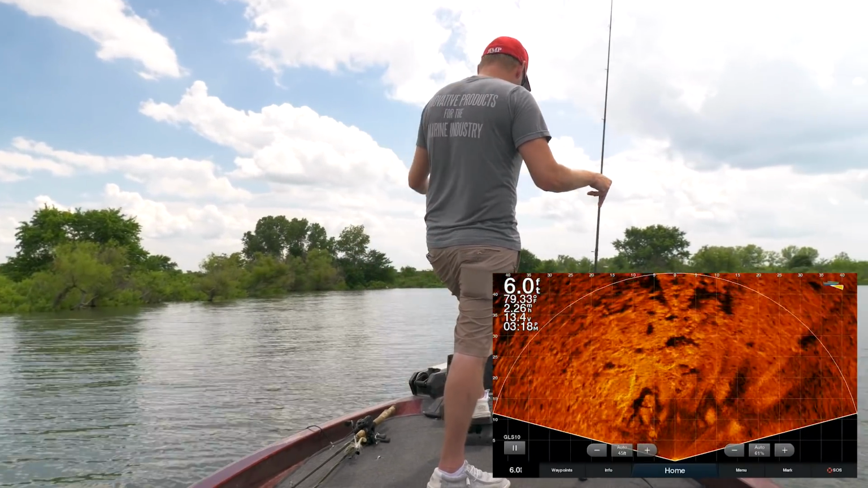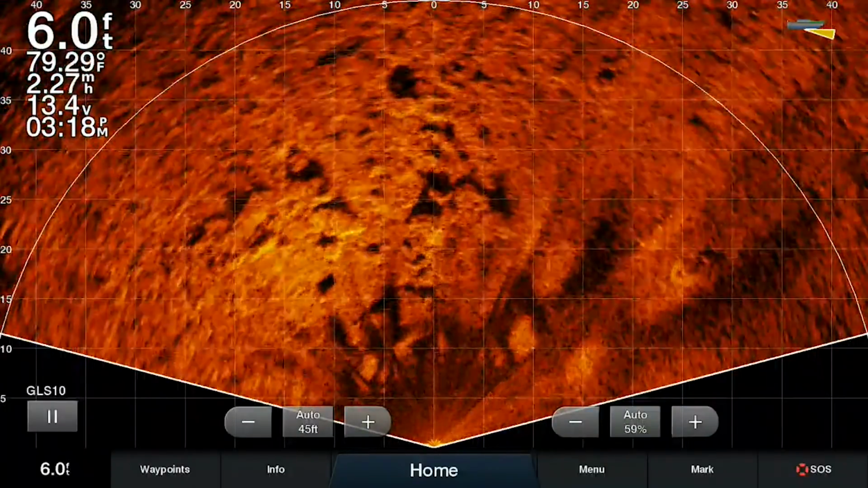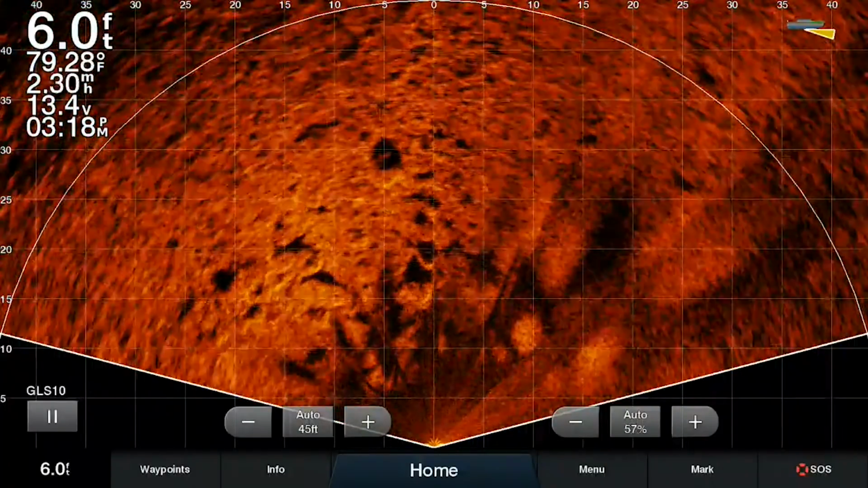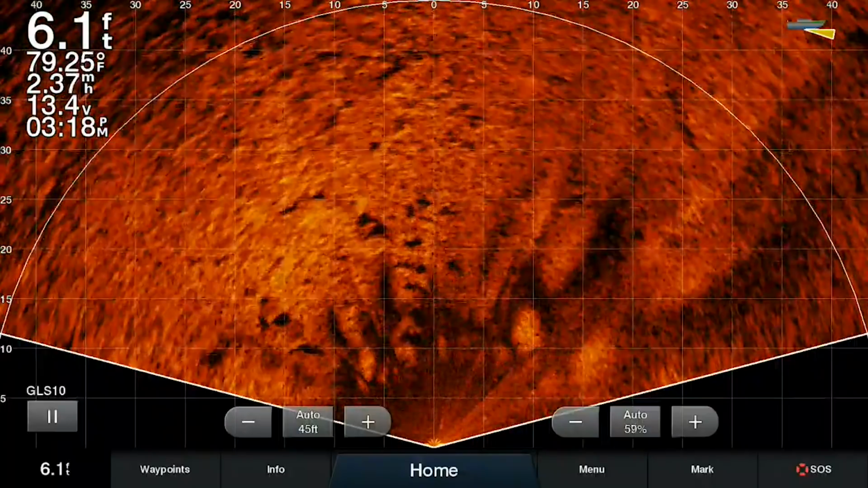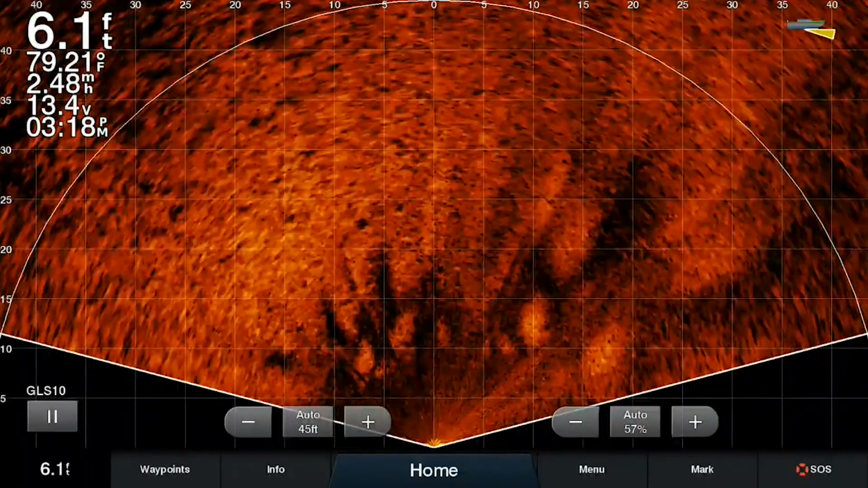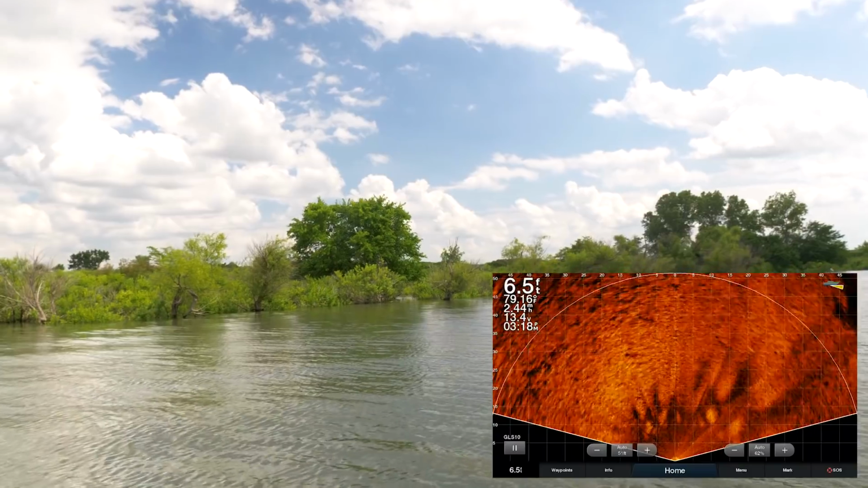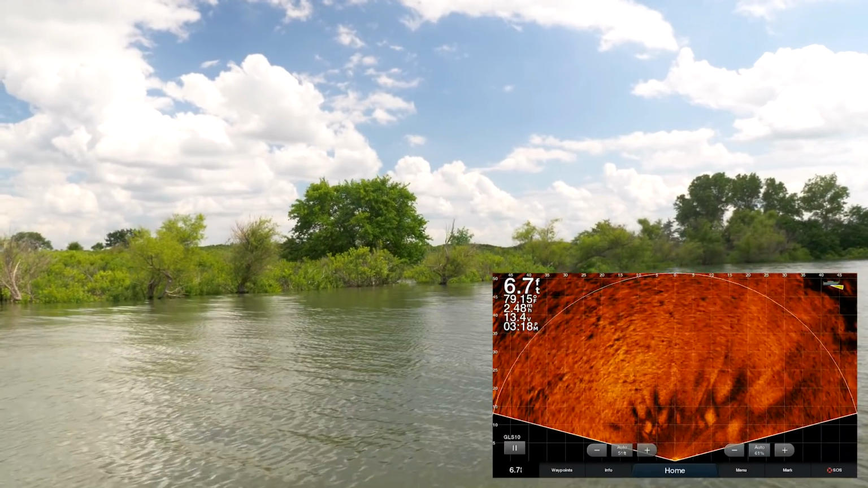See, we're in 6 feet of water right now, coming up on more rock. We're, I don't know, 50 feet off the bank right now. Even at normal pool, unless you idle past it with side imaging, it's going to be a little bit difficult to find unless you're really, really observant on your 2D sonar and your down imaging. But again, by that point, you've already moved across it.